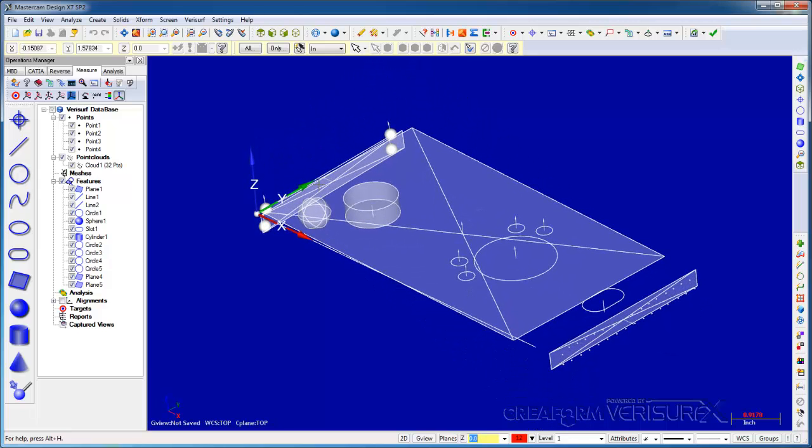All of the features we've measured are displayed in the data tree. If I select a feature, I can see its characteristics such as position, form, and size. If I select 2 features such as 2 points, I can see the distance between them. And if I select 2 features such as planes, I can see the angle and distance between them.